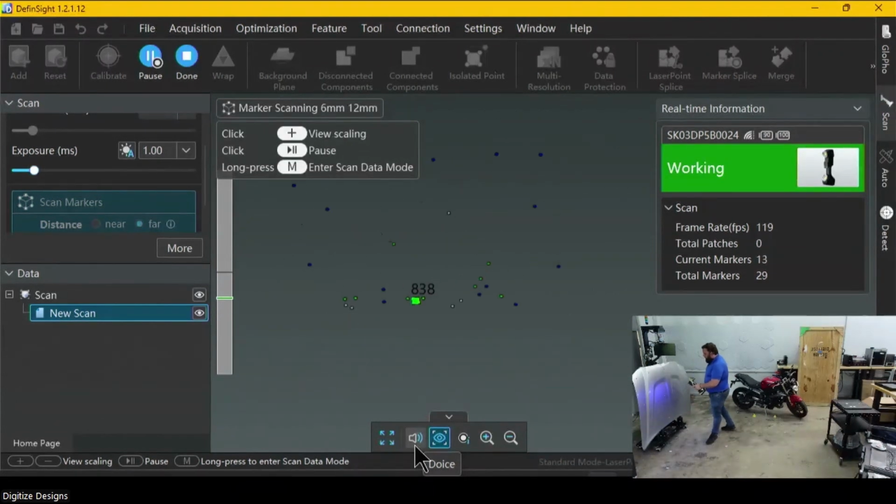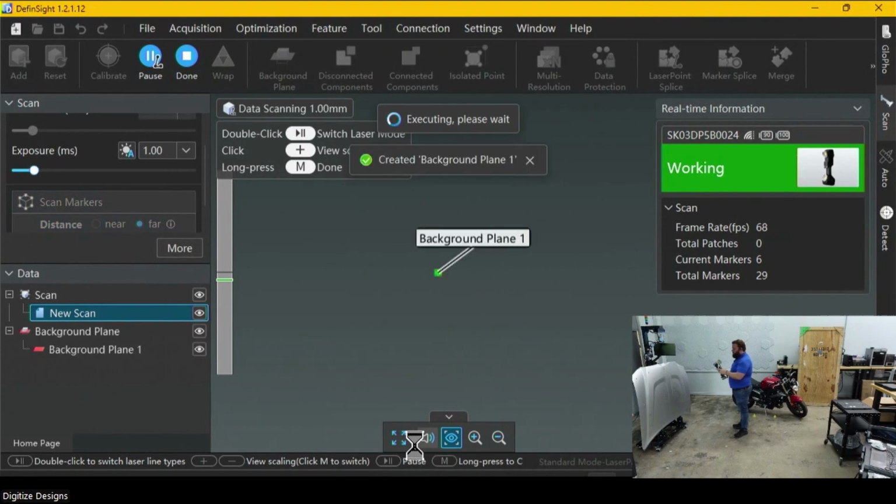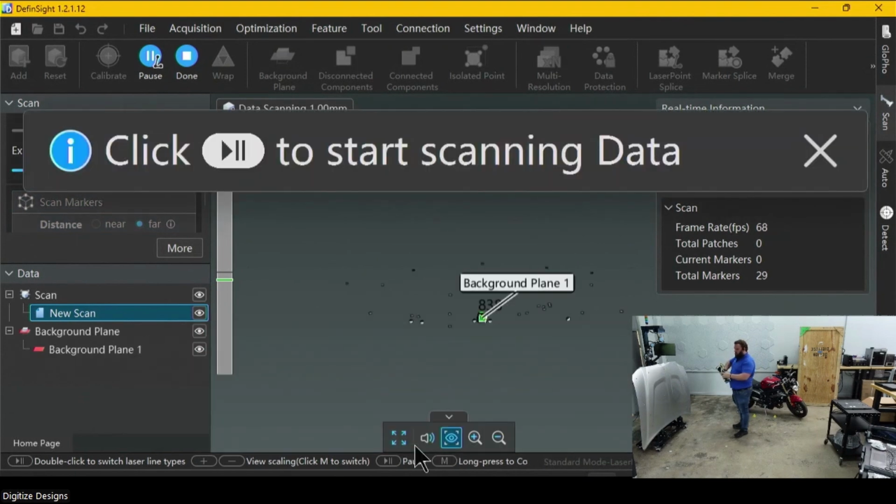And that's going to set up a background plane for me automatically before I start acquiring my laser data. So I've got plenty of target acquisition. Press a button on here and jump into the next phase of scanning. I've got my targets. That background plane's automatically been set up where I set that coded target down there, and I'm ready to start laser scanning.